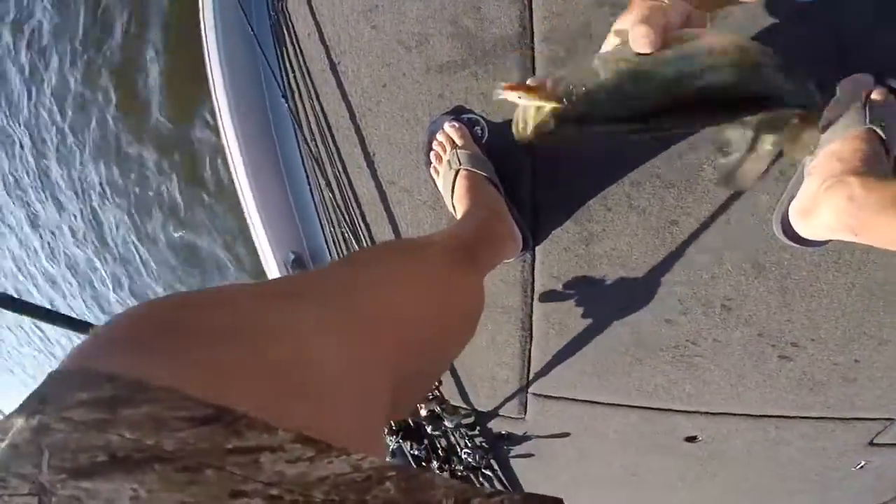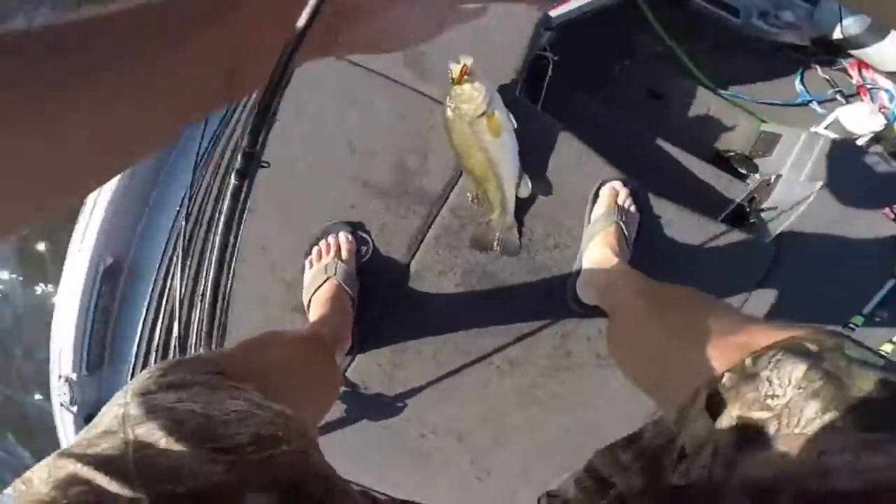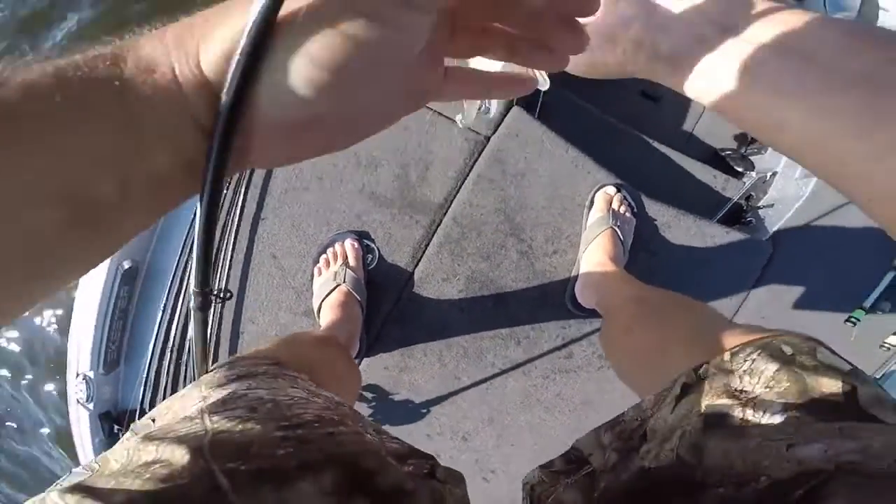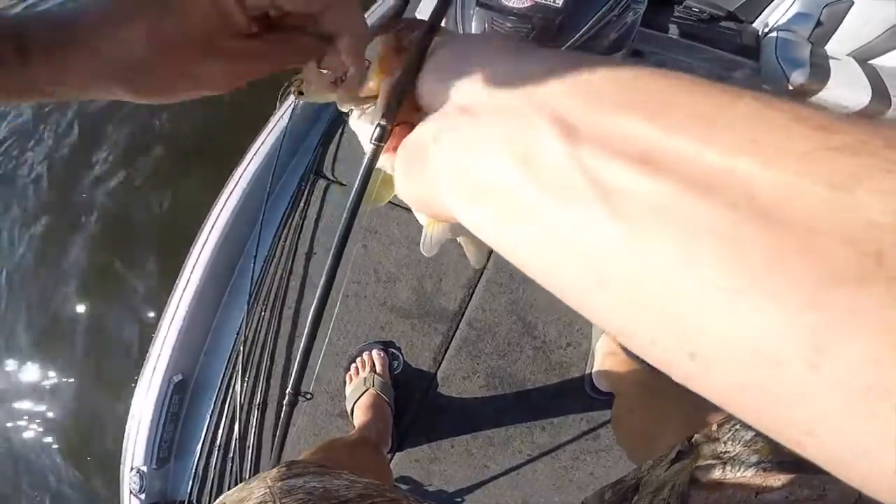Tell you what we're gonna do. God almighty, I'm about to get treble hooks in my hand. I'll yank it out. I bet you would relish the opportunity.